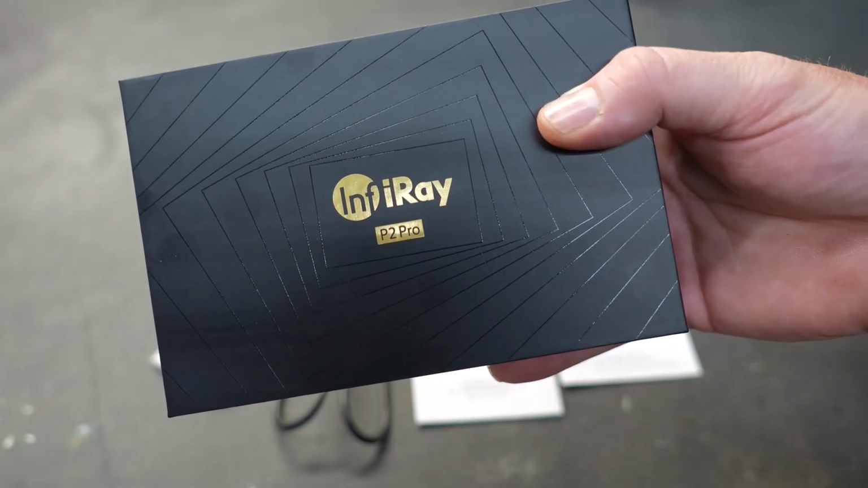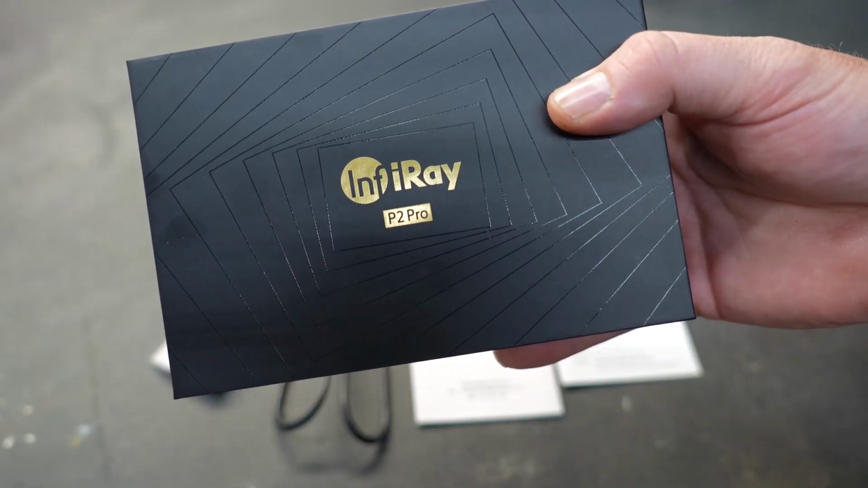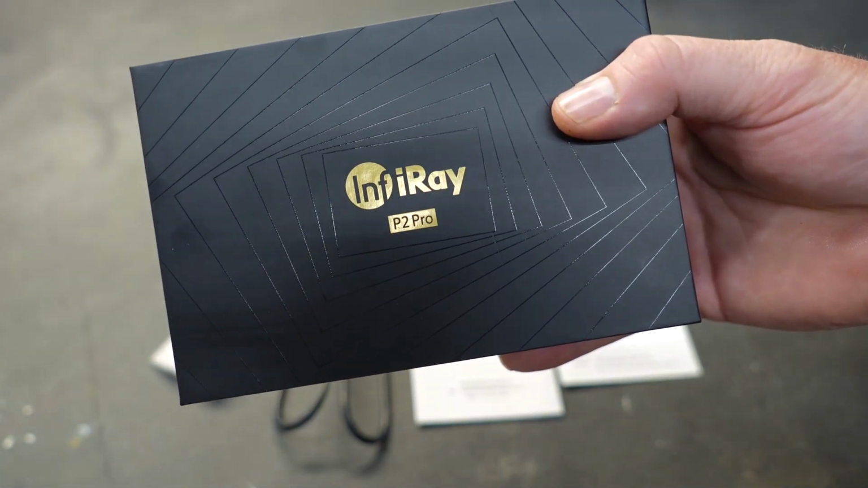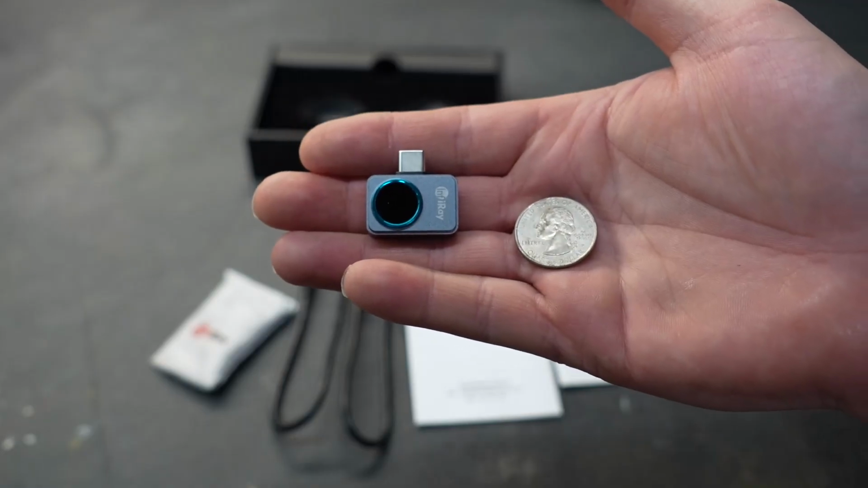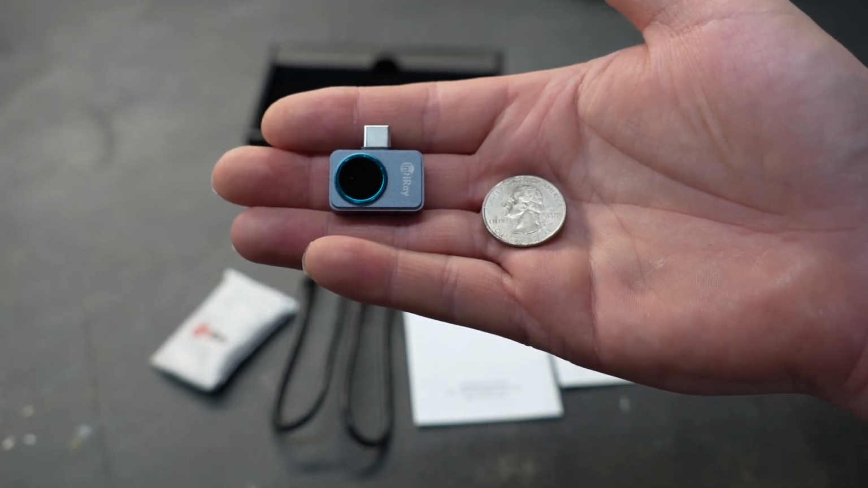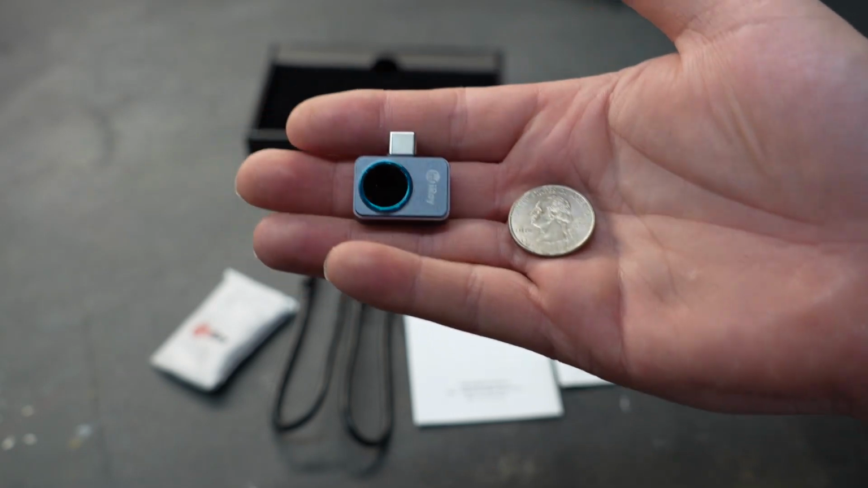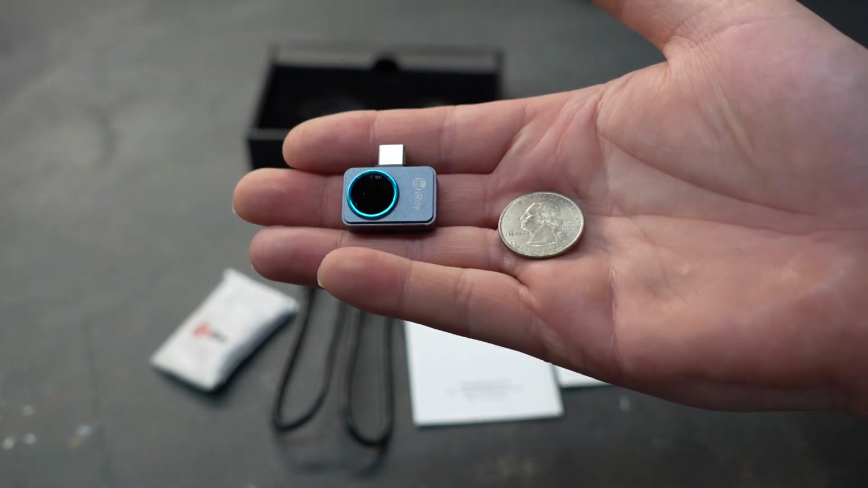This particular model is the P2 Pro, and this model can be ordered for Apple or Android. We're going to be working with the Android version today. As I've said before, the channel gets a lot of offers for us to share tools with you guys, and I usually say no, but sometimes things just kind of strike my fancy, and this thing is just really small.